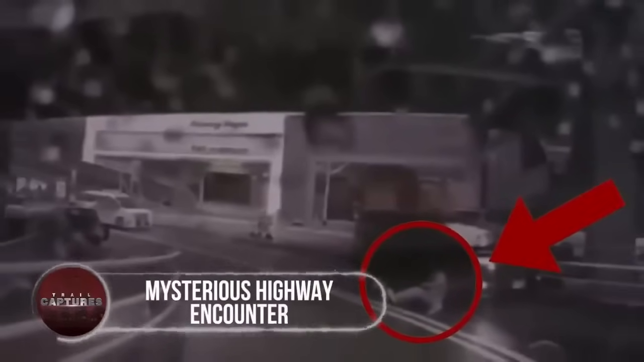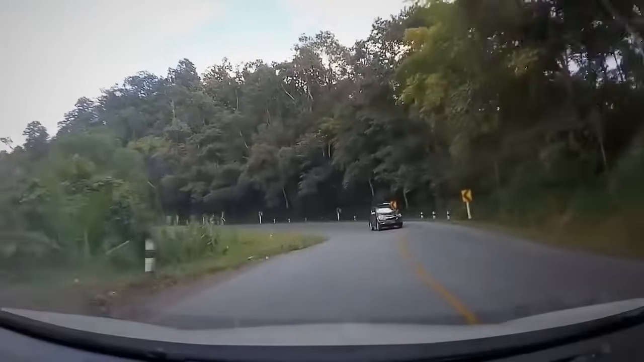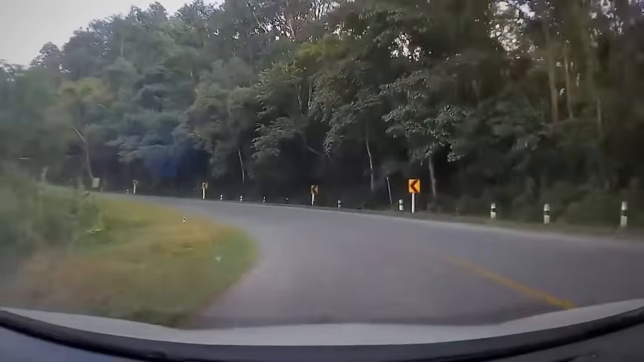Mysterious highway encounter. Imagine cruising along a busy highway, minding your own business, when something bizarre unfolds before your eyes. A driver's camera captures an unexpected scene that leaves them utterly bewildered. As they round a curve, a van approaches from the opposite direction.